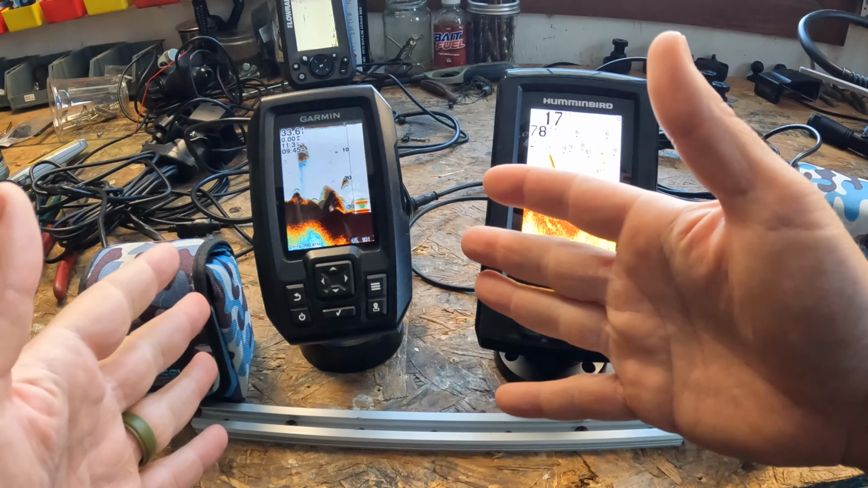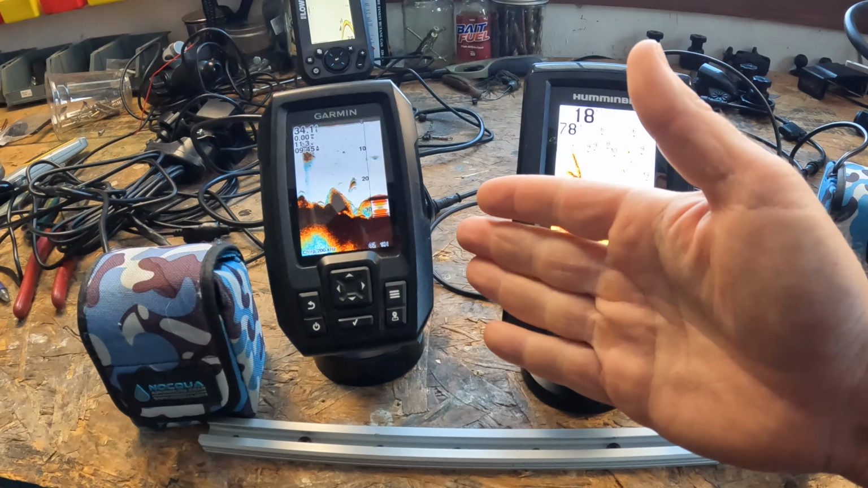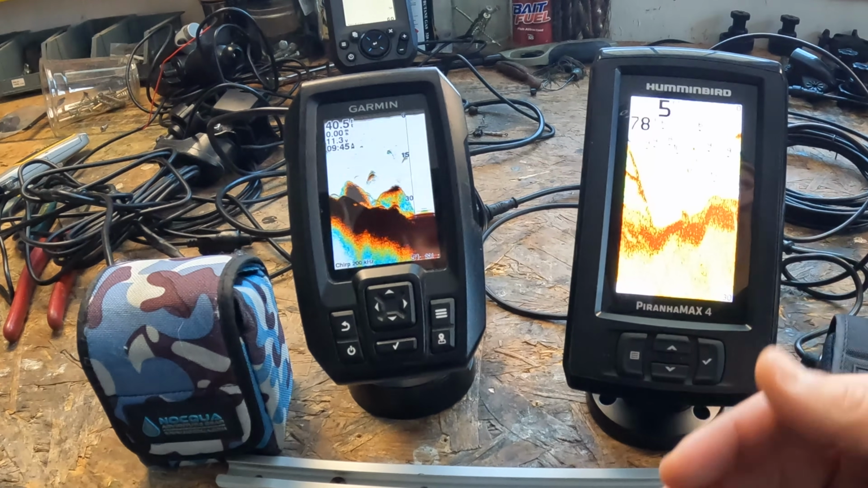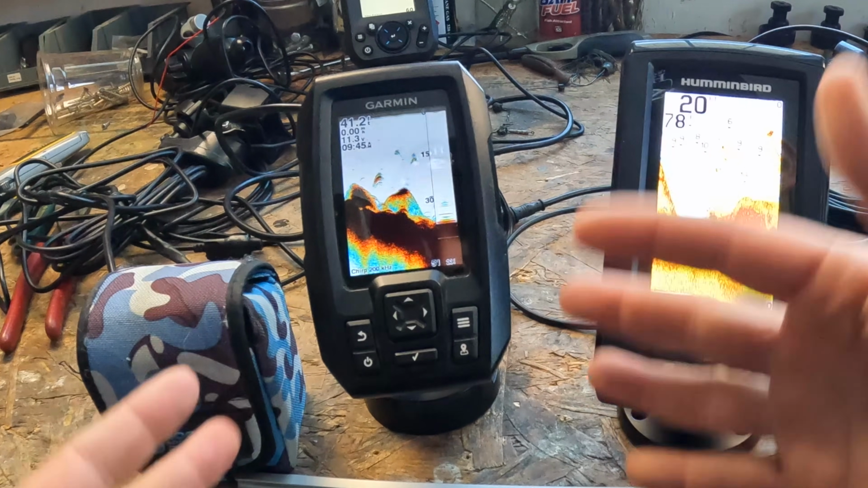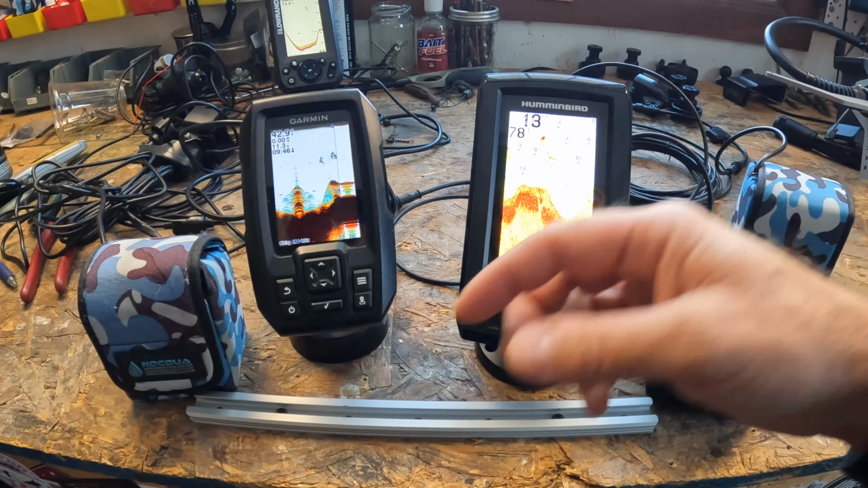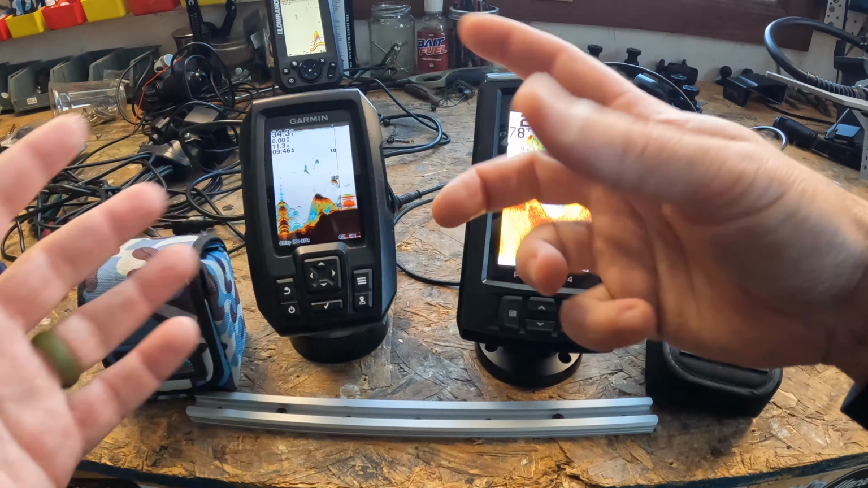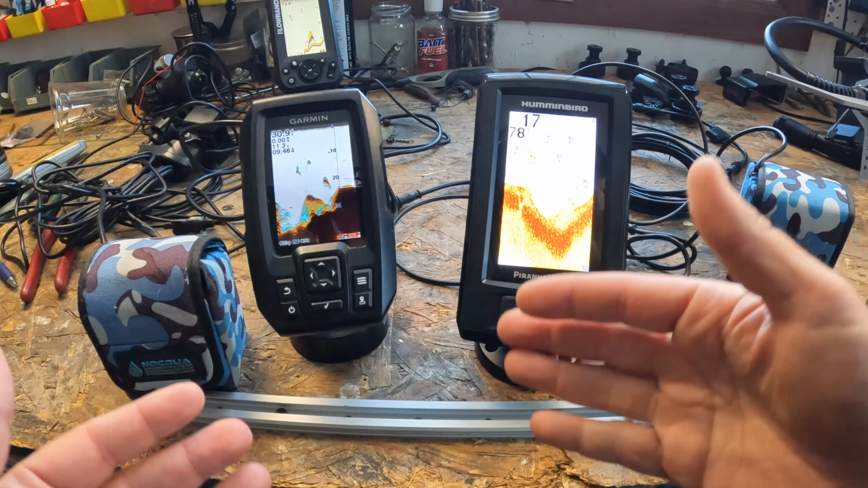So now let's talk about Garmin Striker 4. Let's talk about GPS, and a big thumbs up there. You're going to get GPS on the Garmin Striker 4. And because you have GPS, you're going to get a variety of other features like waypoints and tracks and speed. Yes, yes, yes. However, on both of these units, you don't get maps, right? And so you're going to be tracking a waypoint on a blank screen. But nonetheless, you can still track waypoints.